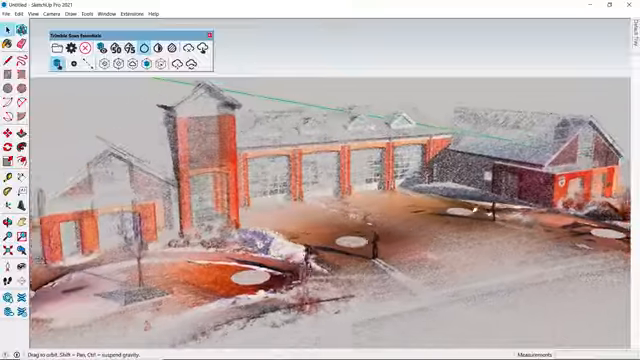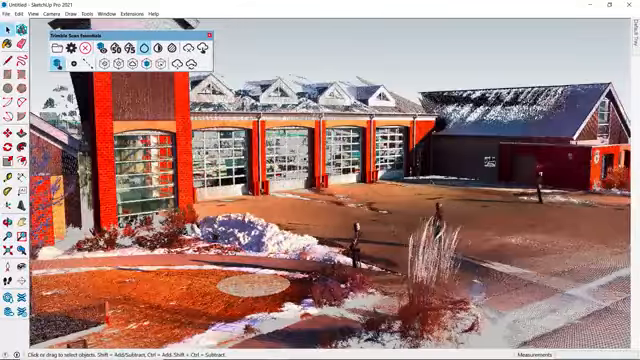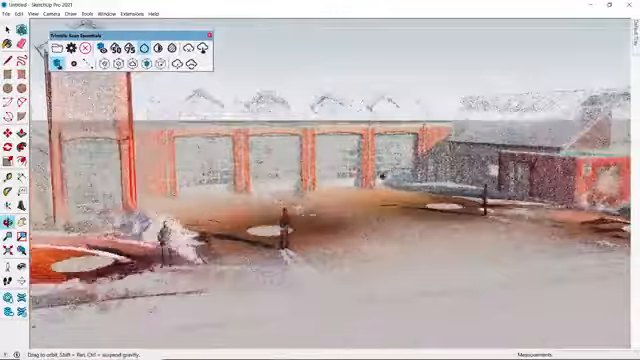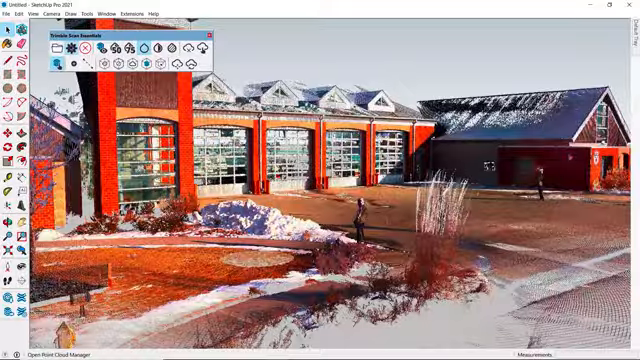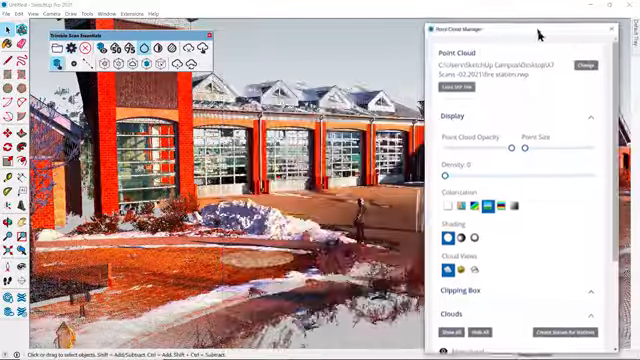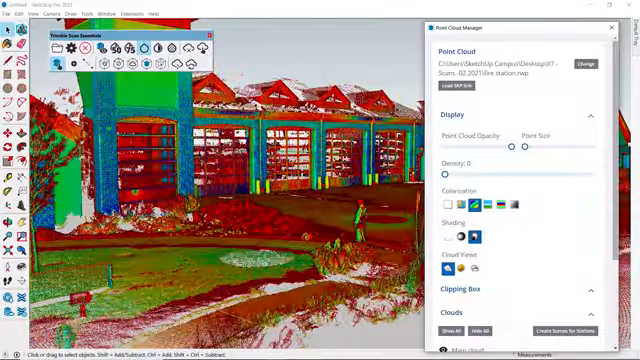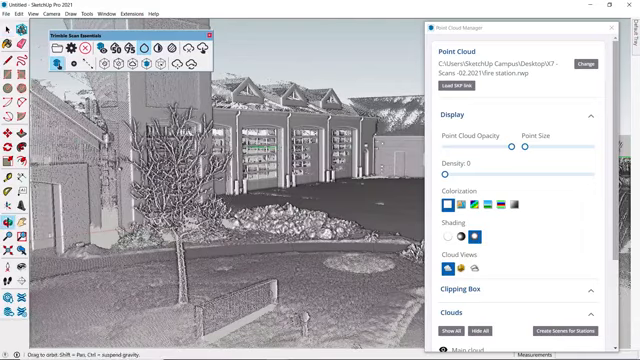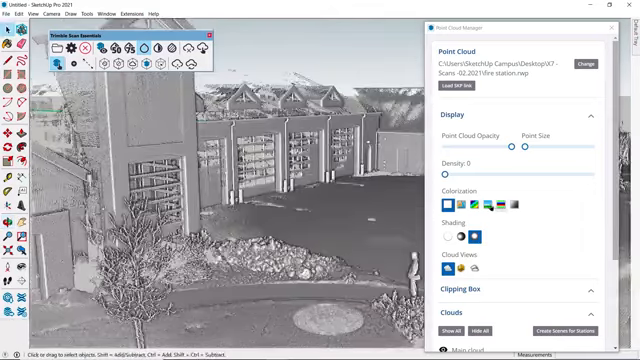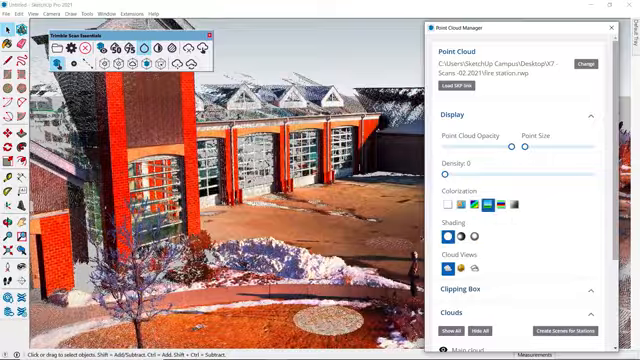Now, depending on how you want to view and reference the scan, opening the Point Cloud Manager gives us some viewing options, including the colorization and shading. Depending on your project and whether it's an interior or exterior scan, play with these settings to see what's going to give you a good visual reference. I'm going to return to a simple color view and close the manager.